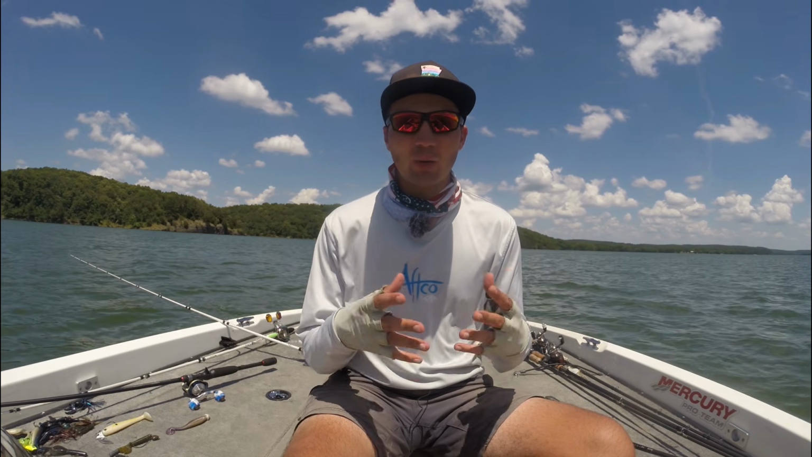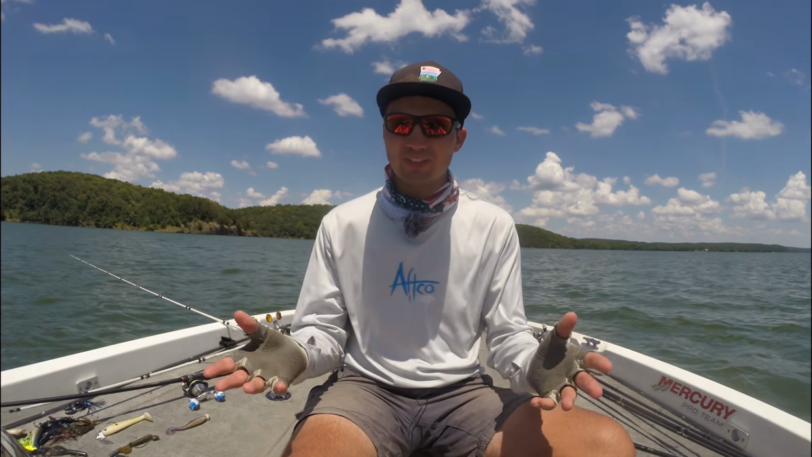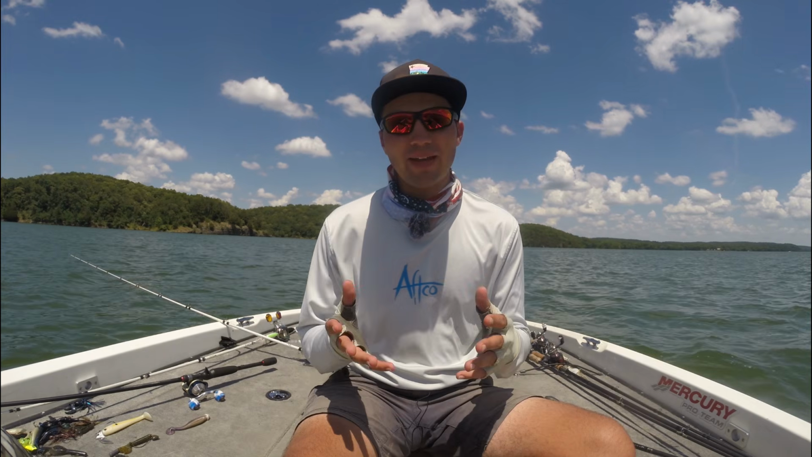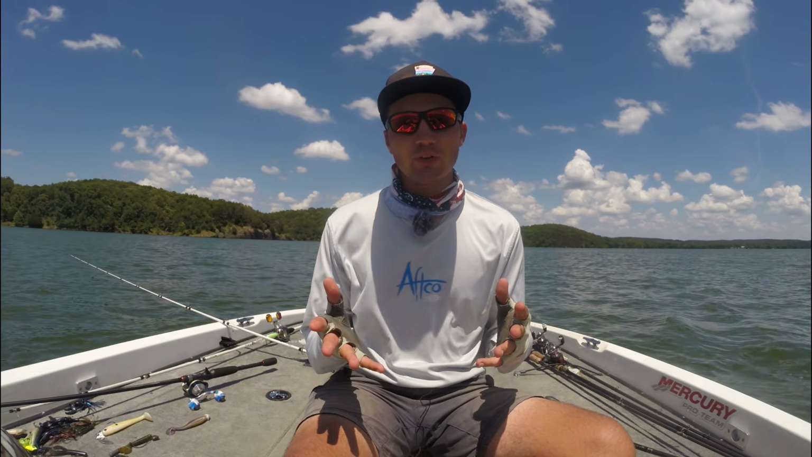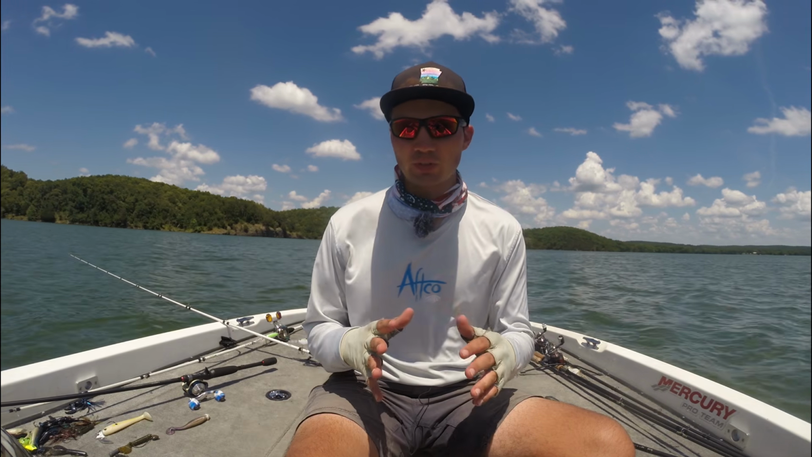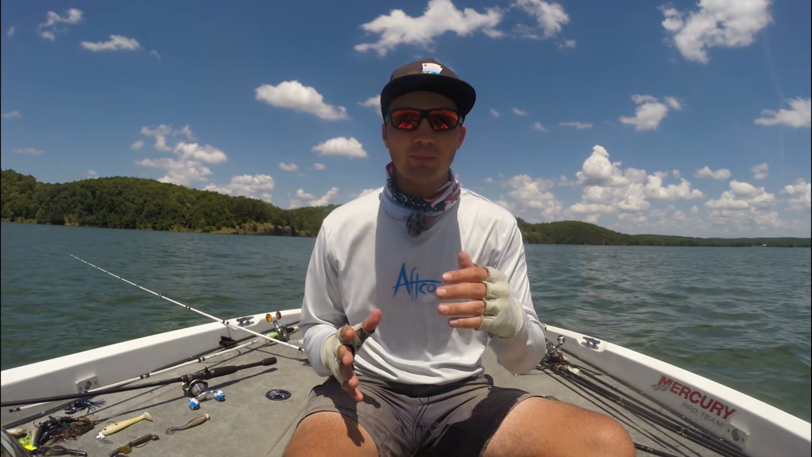Okay guys, so we've talked a lot about what a ledge is and what a good ledge looks like, but now I want to talk to you about some of the baits that I like to throw on the ledges. And I kind of break this up into 2 categories. The first is when the fish are on the bottom, and the second is when the fish are suspended 3 or 4 feet off the bottom.